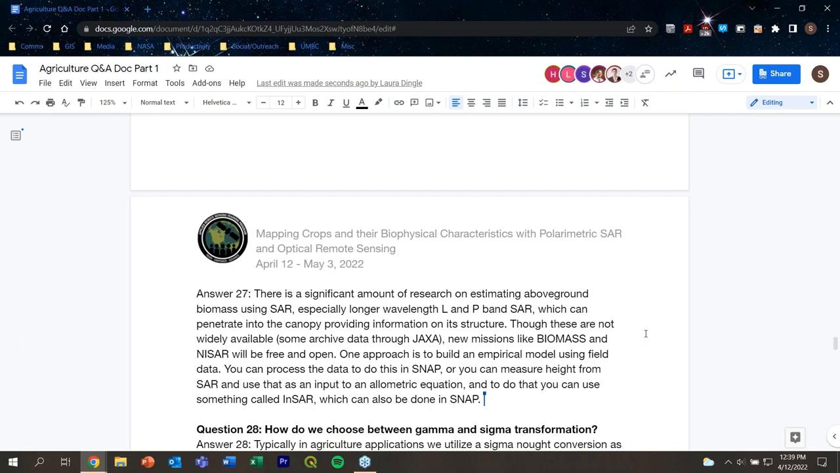You can process the data and then kind of export the values where you've taken coincident field measurements. Another thing you can do is measure height from SAR, and that would be the height of vegetation, and use that as an input to an allometric equation. And something that you can do in SNAP is do something called InSAR, and that will give you the height of some canopies.